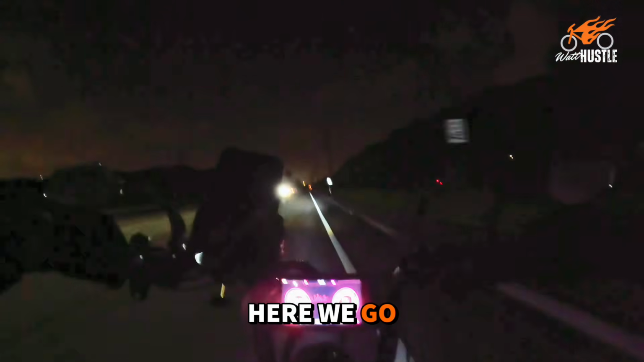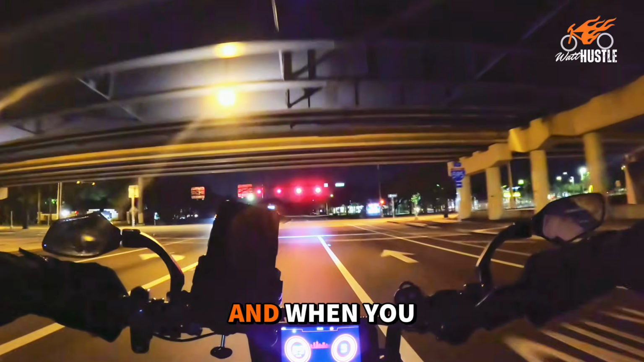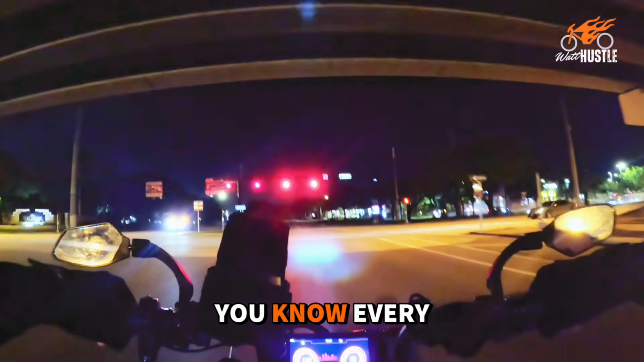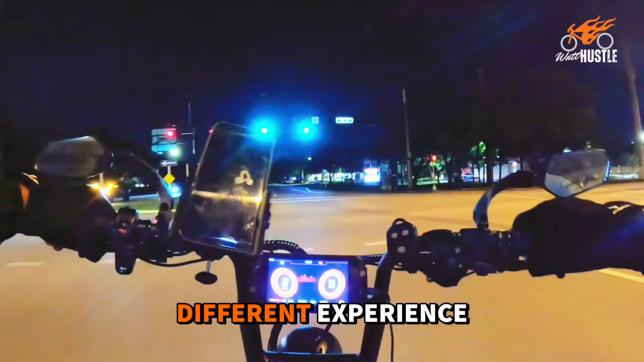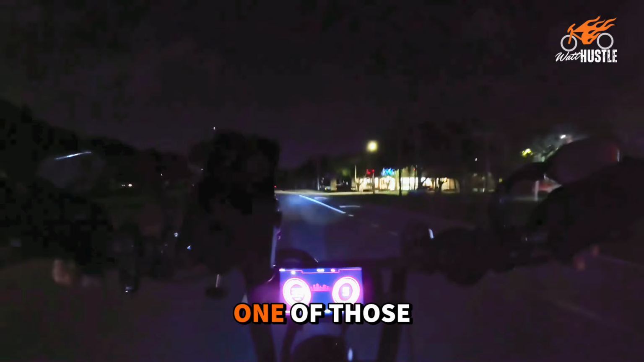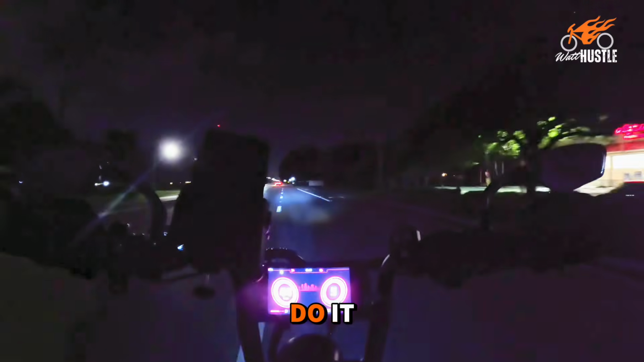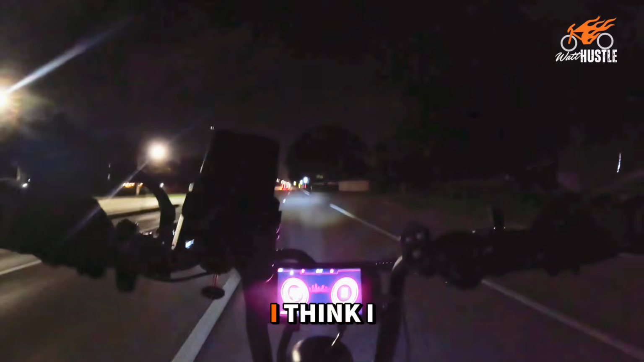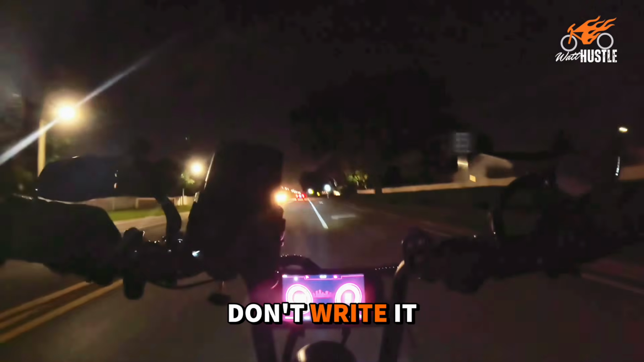So here we go. As I was saying, in this video, I want to talk a little bit about the ride, the feel, how different it is to ride at night. And when you have a bike like this one, every time I throw my leg over it, it's like a different experience. So, night riding is one of those things that not everybody understands until they actually do it. And I personally don't do it often. I think I really need a solid bike, and I'll talk about that in a minute. But I really don't ride at night often.